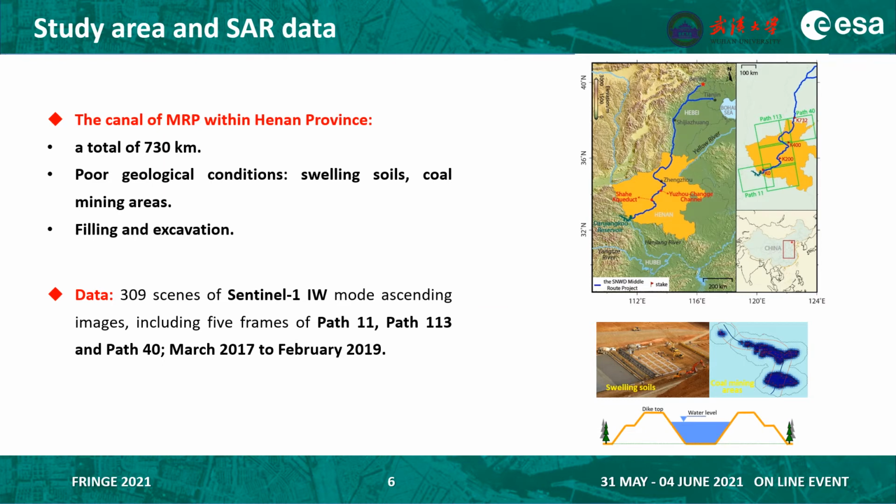Our study area is the MRP canal within Henan province, with a total length of 730 kilometers. It passes through areas with poor geological conditions, such as swelling soil areas and coal mining areas. In addition, some of the open canals contain filled or excavated embankments. We used 309 scenes of Sentinel-1 IW mode images.